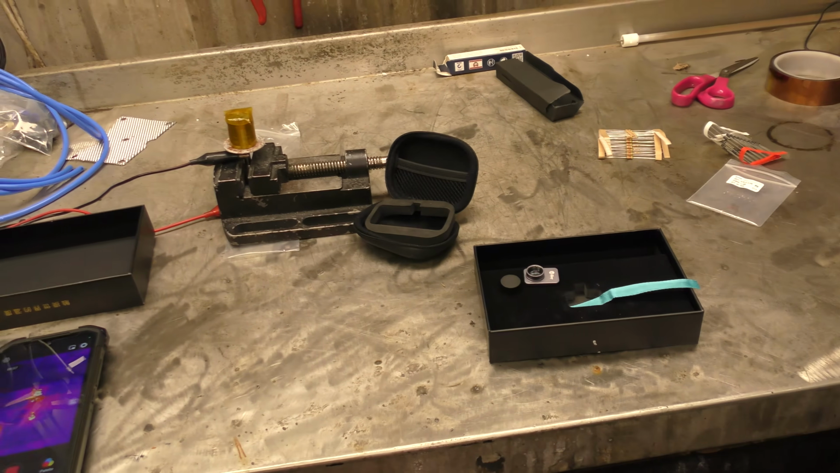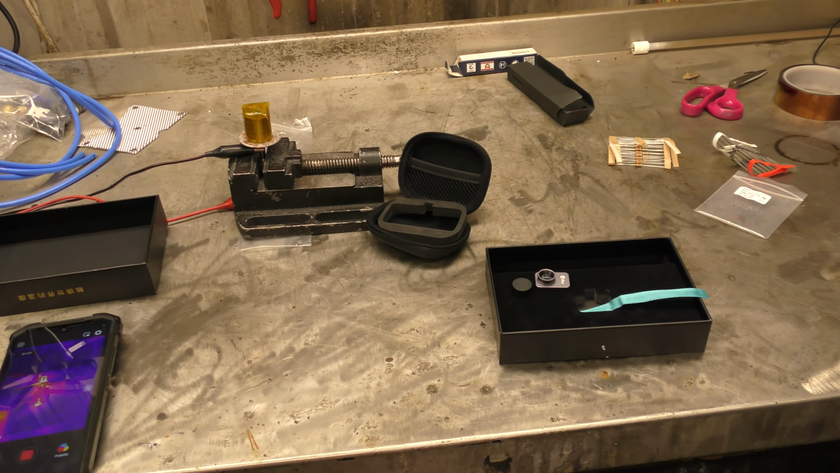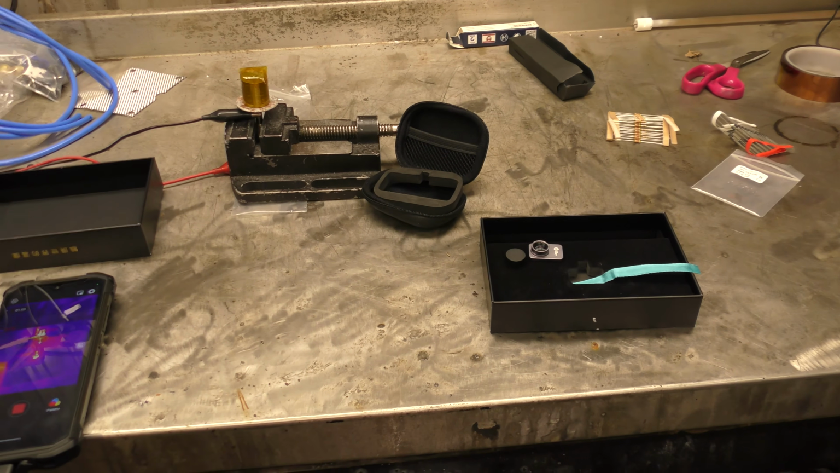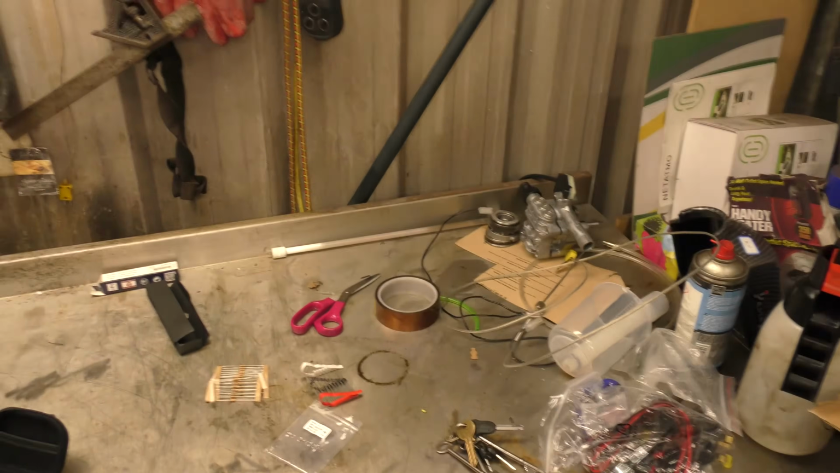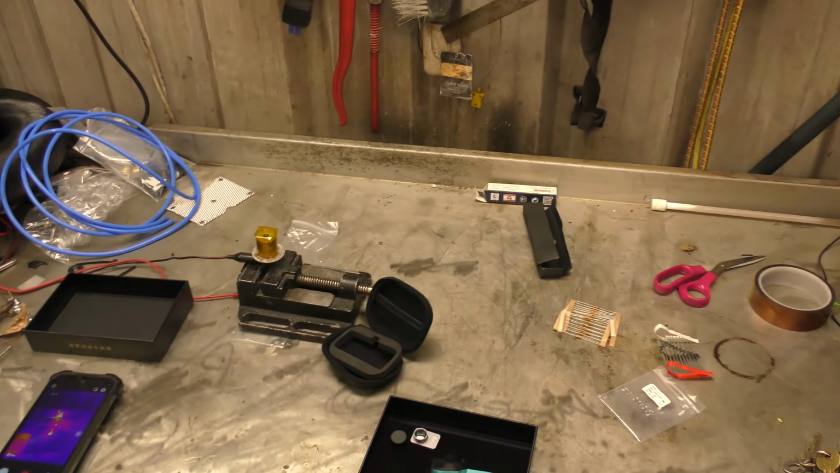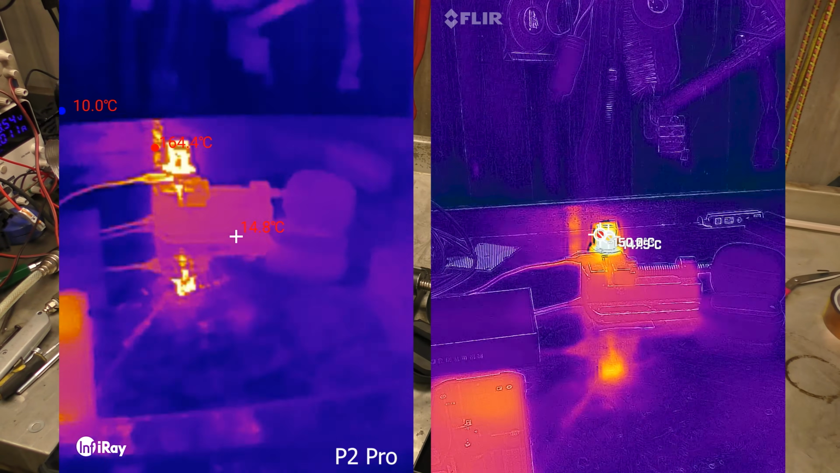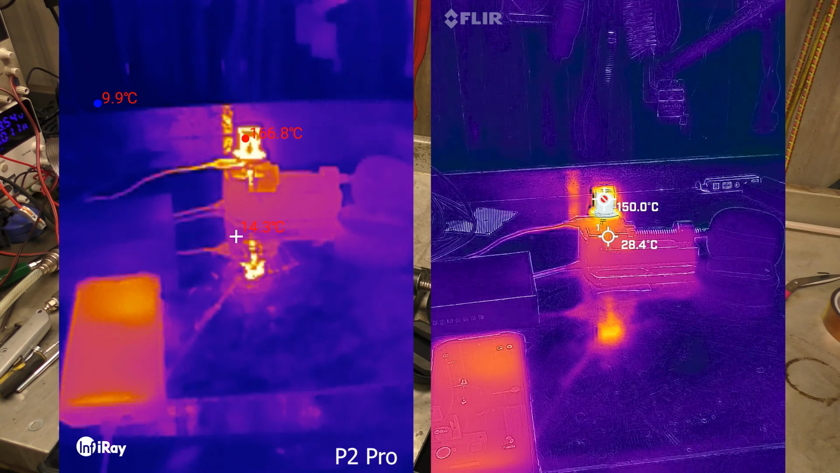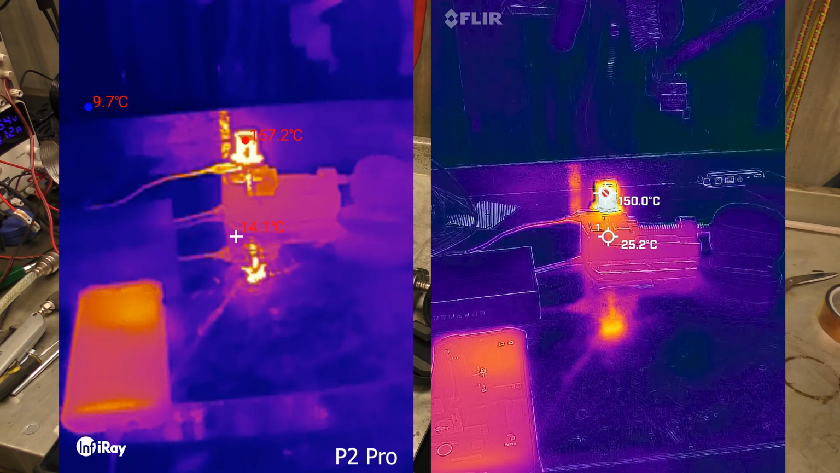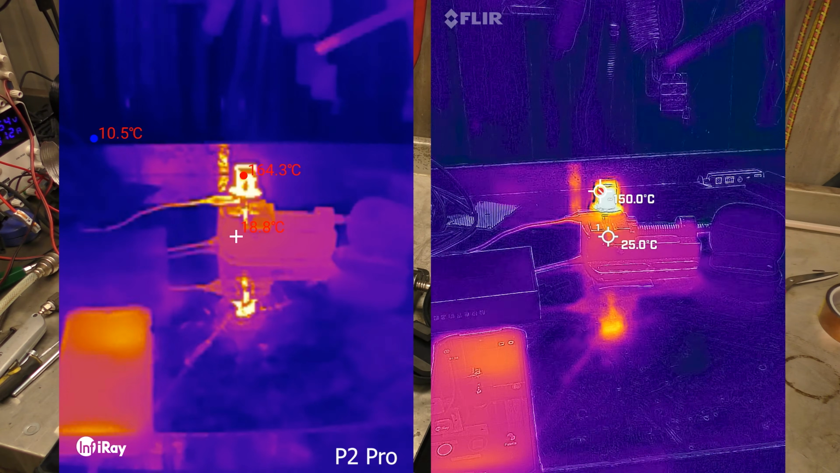I'm going to try and aim them in roughly the same place so that we get a nice comparison, and I'll let that run for a few seconds. I'll maybe just talk to myself while I'm doing this. Right, at the moment the Flir has gone out of range, so somewhere there's an option. You can't change it while it's running. Well, that's a bit of a downer.